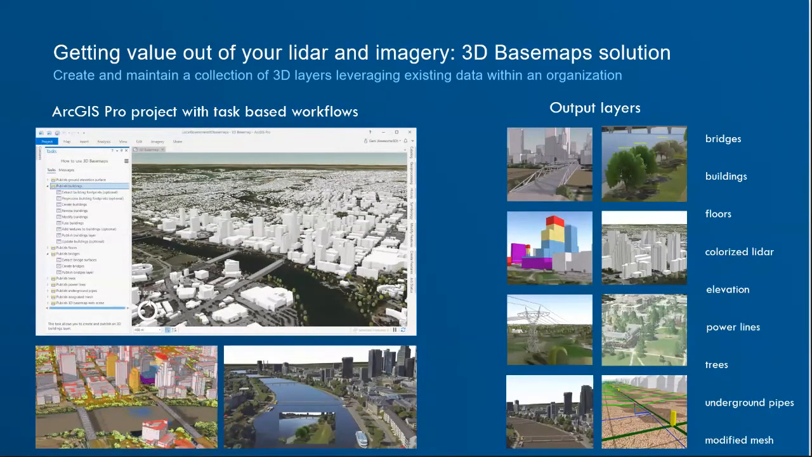And you can kind of see on this little movie clip here where it's taking the LiDAR as is and be able to extract out the buildings and the trees and the bridges. And this, of course, is a mesh at the bottom.